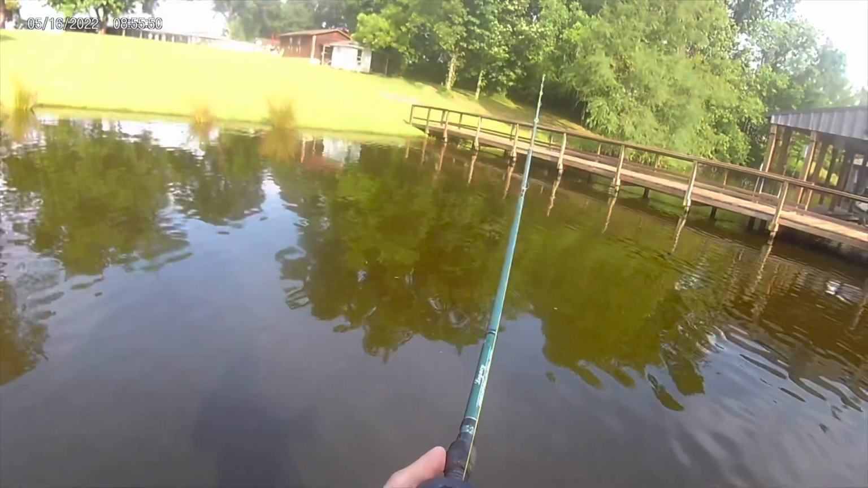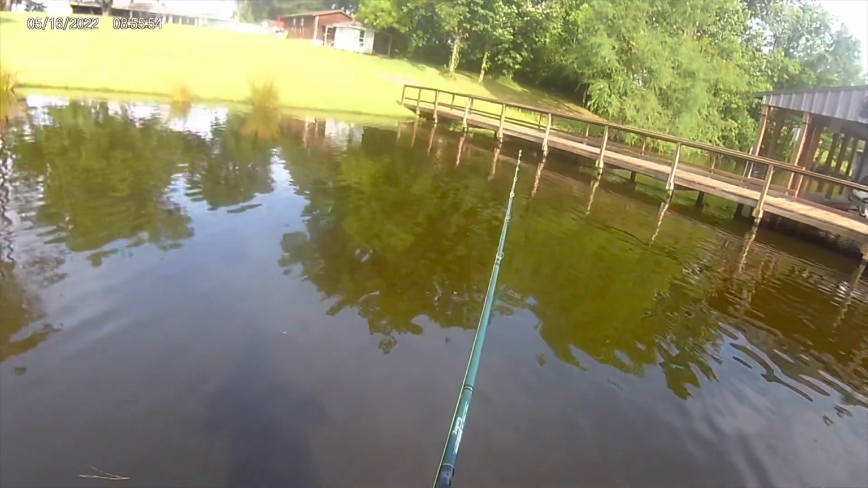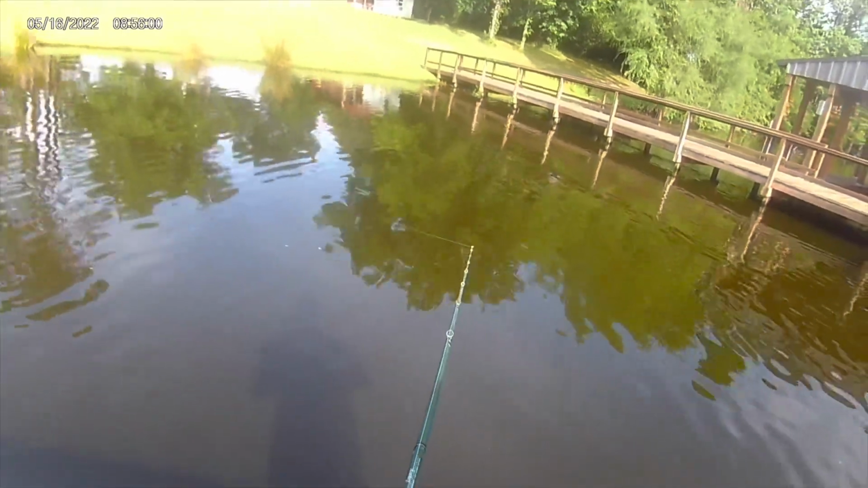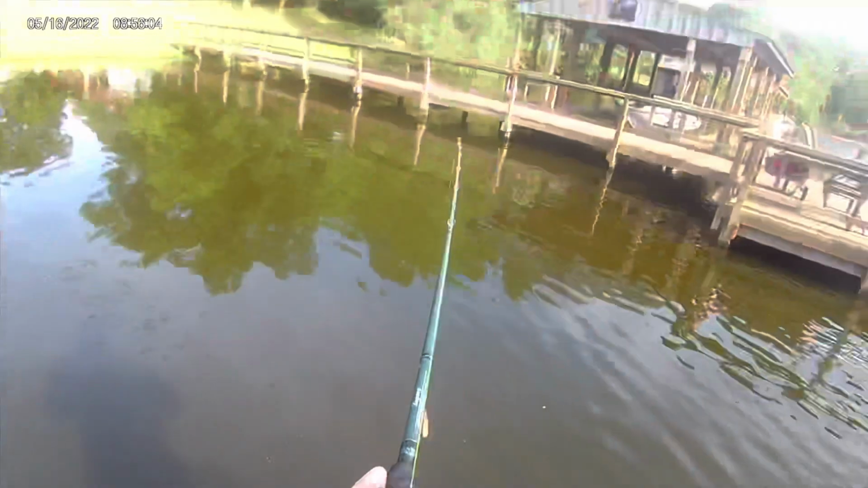See the slack? You can see the bow. That's what the yellow line's for, where you can see the bow. Now I'm dropping it down and working it down. As it's getting closer, I'm steadily dropping. Now, if I were to get a bite, you have to feel like you throw slack to the fish. That way he can get it.